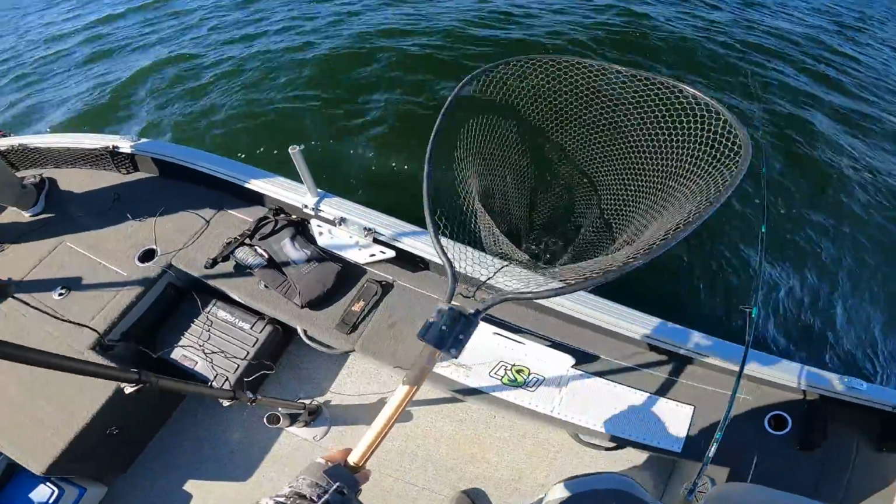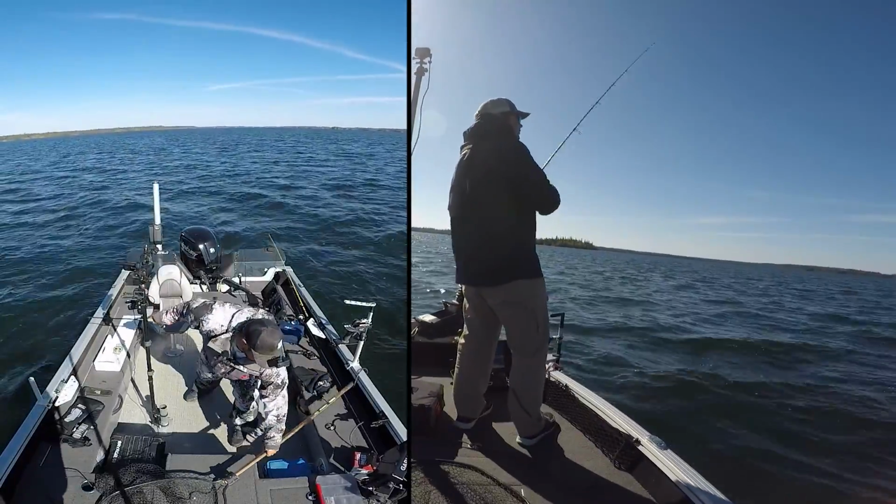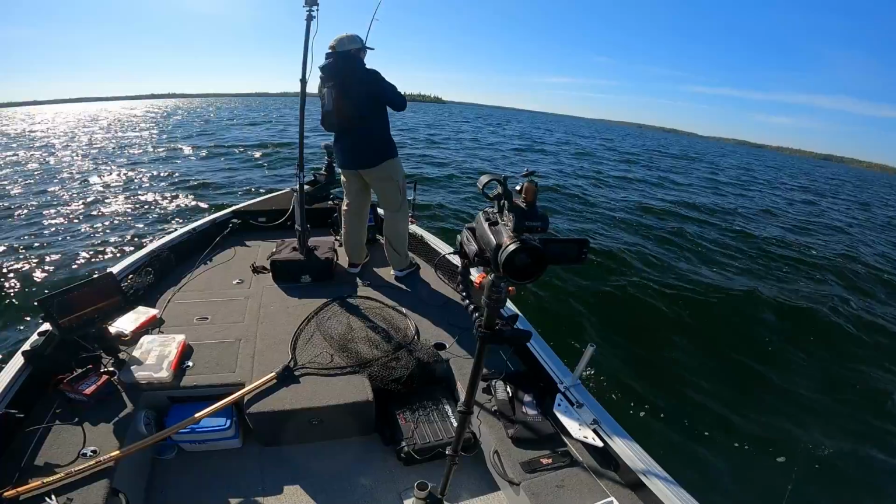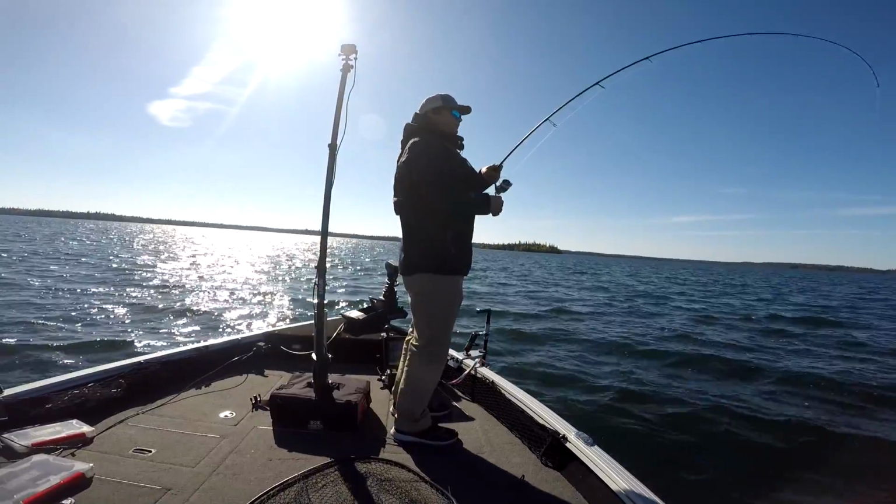I'll put this net nice and close to you since you'll probably need to grab it. Oh yeah, no, for sure. That one just swam to it. Got him? Yeah. Maybe I'm the one that's grabbing the net. Yeah, dude, smarten up. Seems small again though.